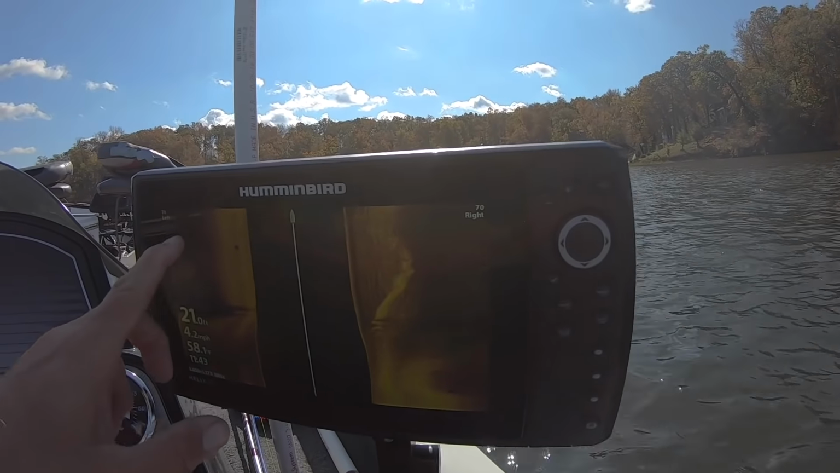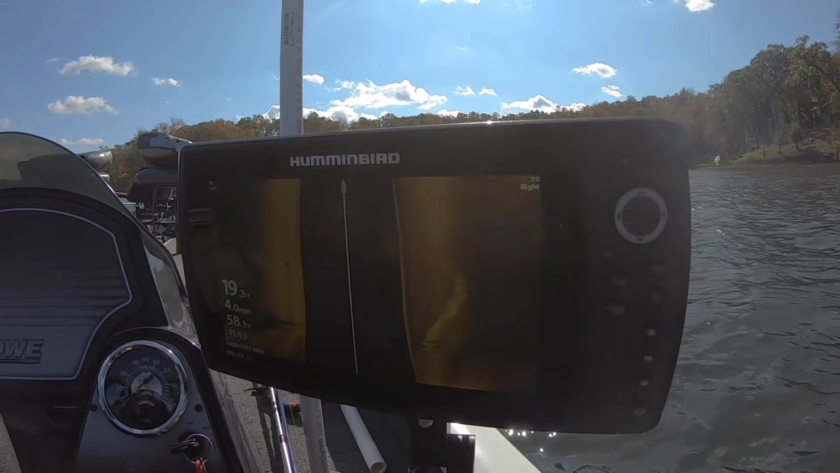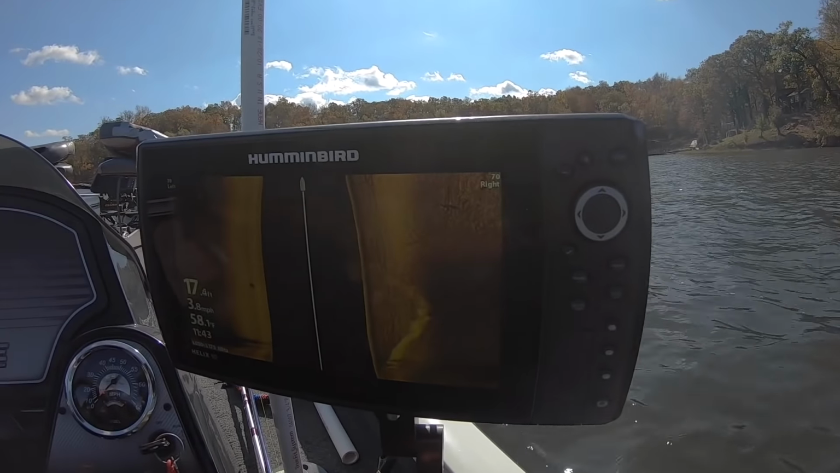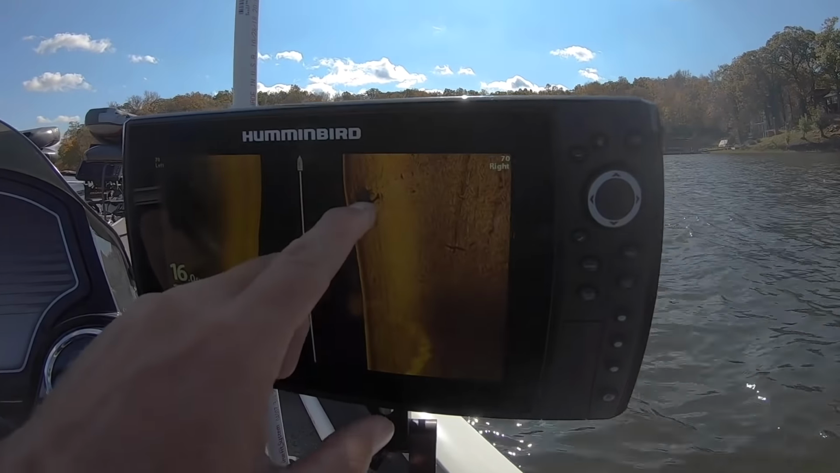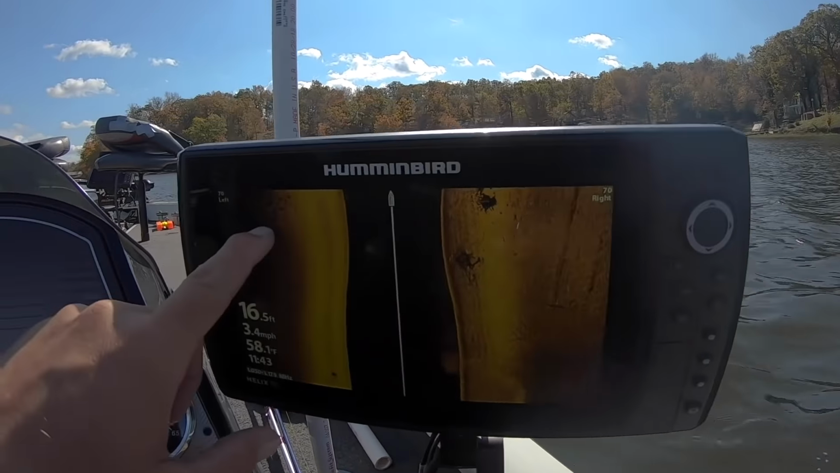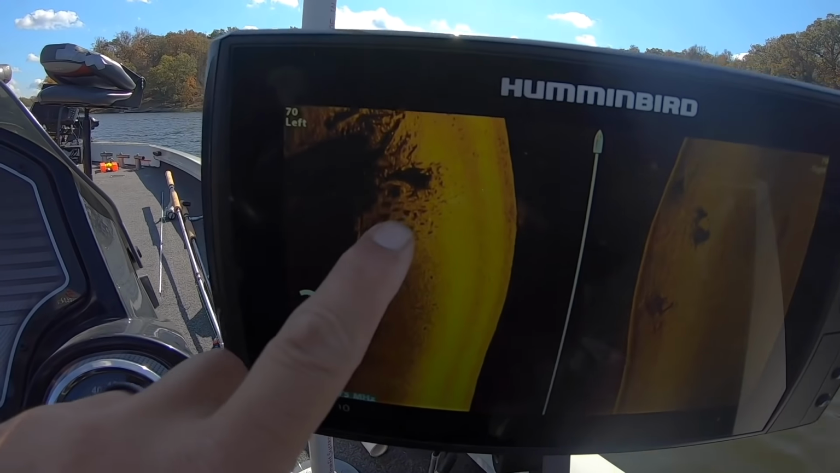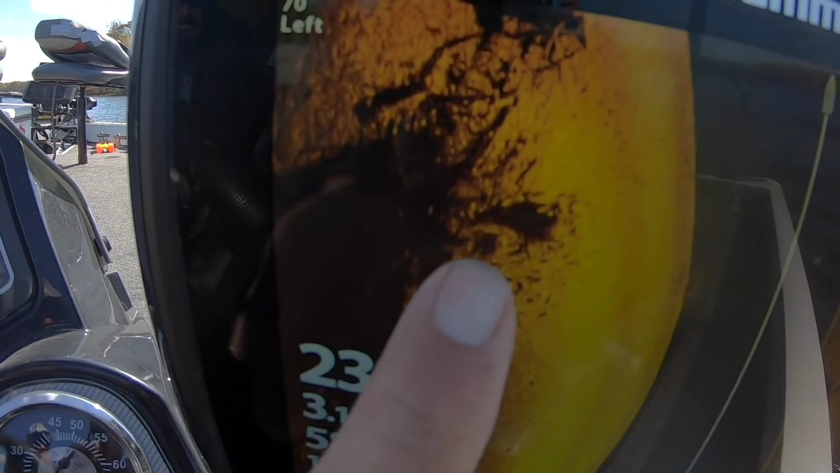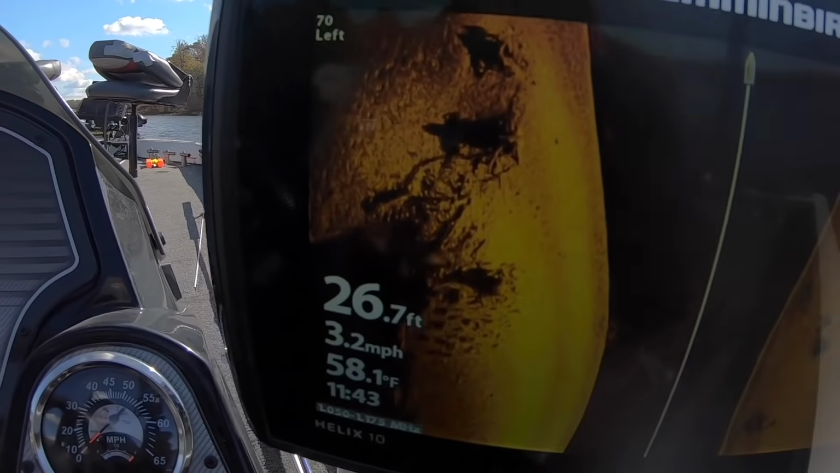So remember, I go 70 foot left, 70 foot right, and we're looking for shadows here. And this is a spot I know, but I just wanted to show you exactly what these fish look like with their shadows. Now this looks like an interesting little thing here I might fish, but those are the shadows right there, and that's a perfect example of what you're looking for right there. And then of course structure.